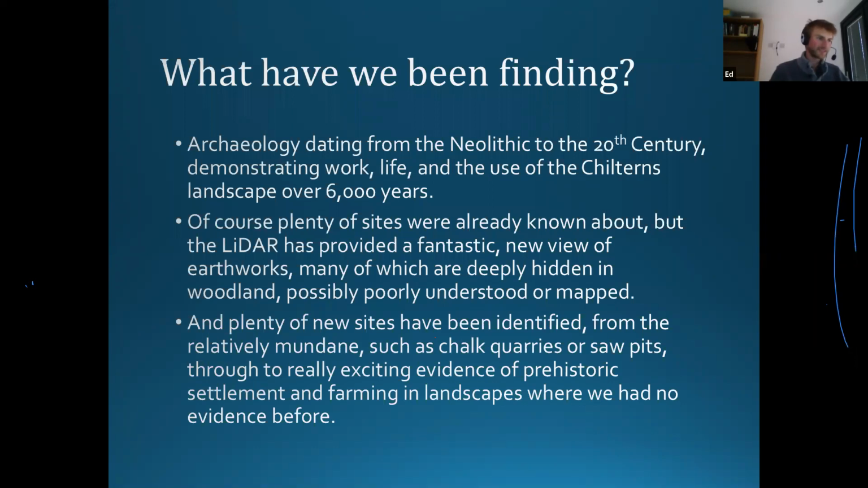But obviously the stuff that we're really excited about, get our Indiana Jones hats on, is all the new archaeology that's coming to light. From, as I say, the relatively mundane to many people. I'm very nerdy, so I get excited by a lot of these things. Things like chalk quarries, clay pits, saw pits, just evidence of everyday use of the Chilterns through history. Through, I think, to what many people would regard as the really exciting things. So enclosures in particular, people get really excited about, potentially later prehistoric Roman settlement sites.